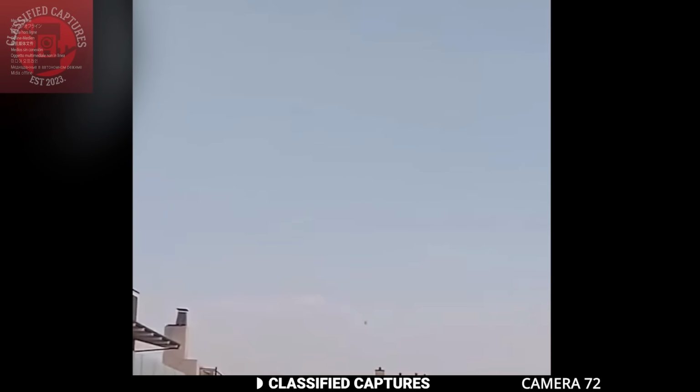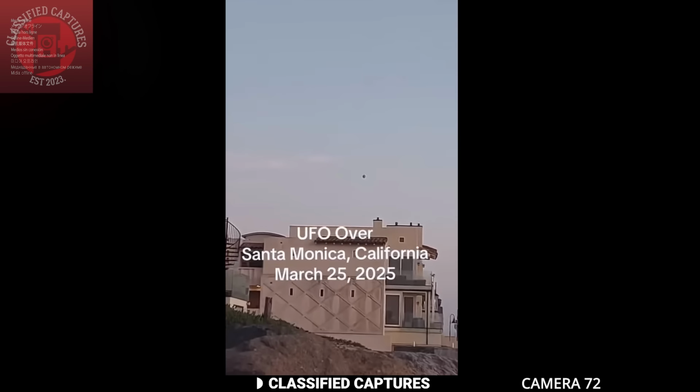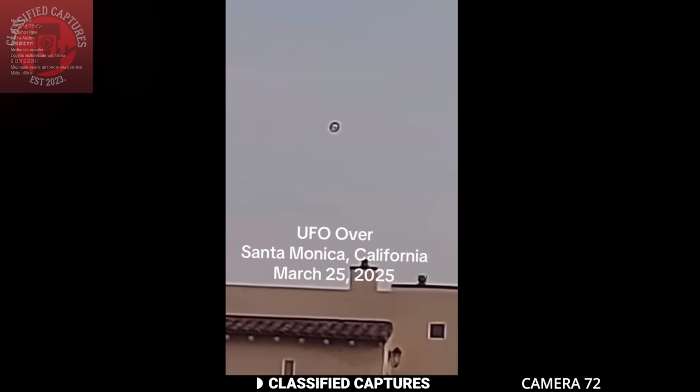For those who don't know, the concept of UFOs has been around for quite a while. Some believe they're even mentioned in the Bible, specifically in the book of Enoch. That ancient text describes strange flying objects and beings from the sky, something that many believe could be early accounts of UFO encounters. And that brings us to this bizarre sighting.